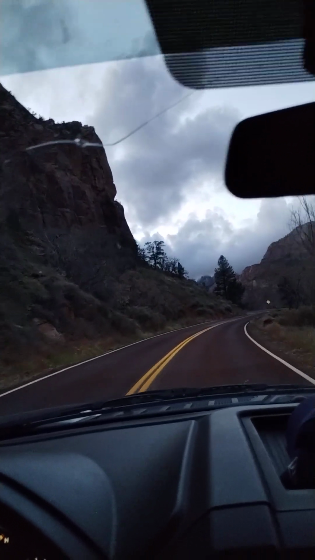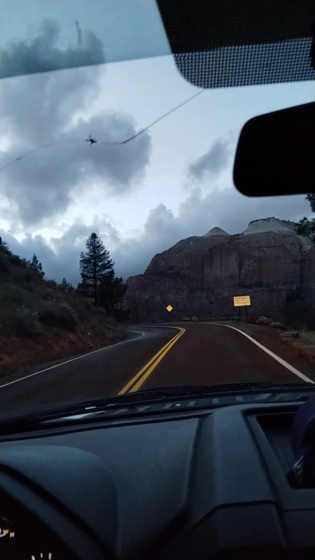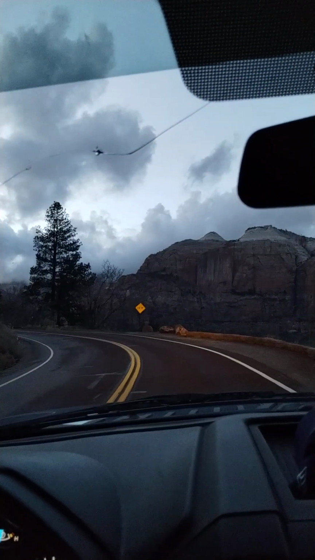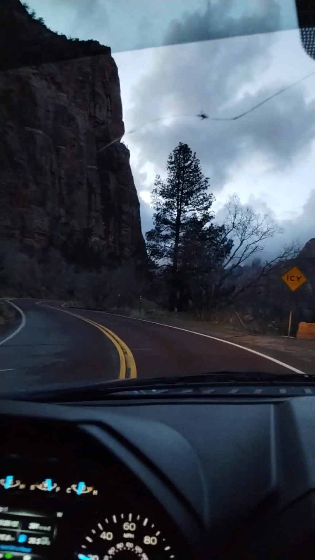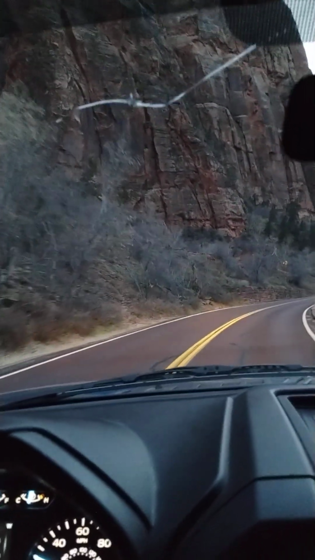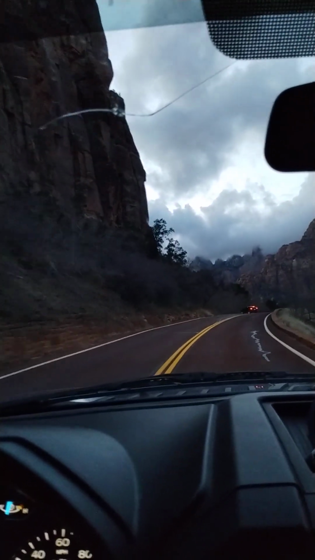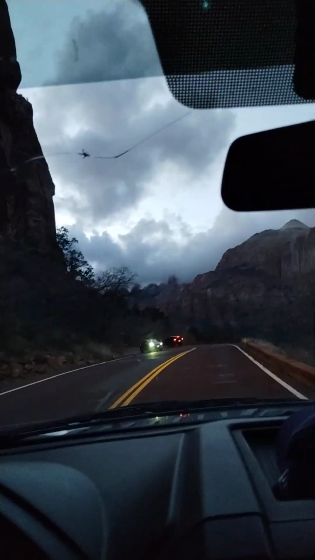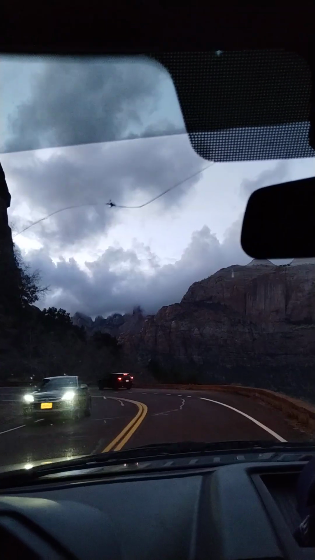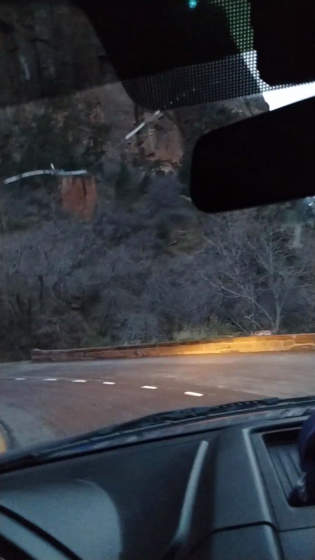And I'm gonna end the video here. The tunnel that I'm getting to, it's coming up, and it's already getting dark. And you can see those clouds are overhead, those mountains. There is a wintry mix coming through here, so I'm trying to avoid that. I'm not looking to get stopped on the way to my next destination.